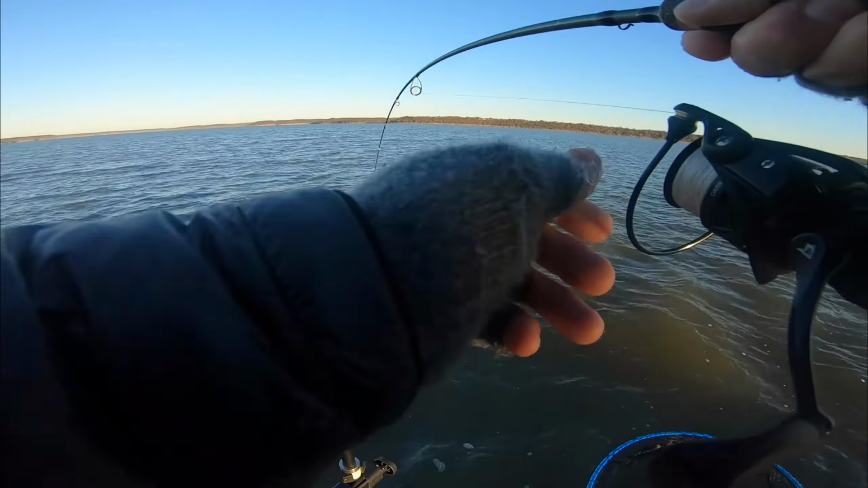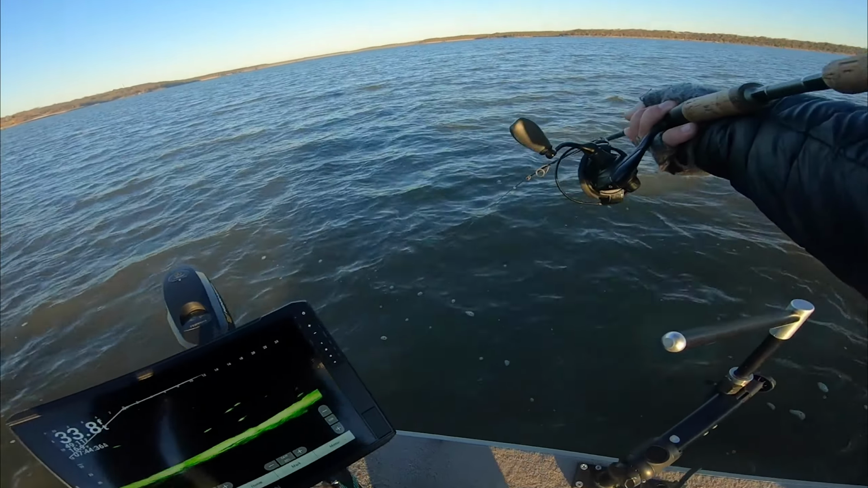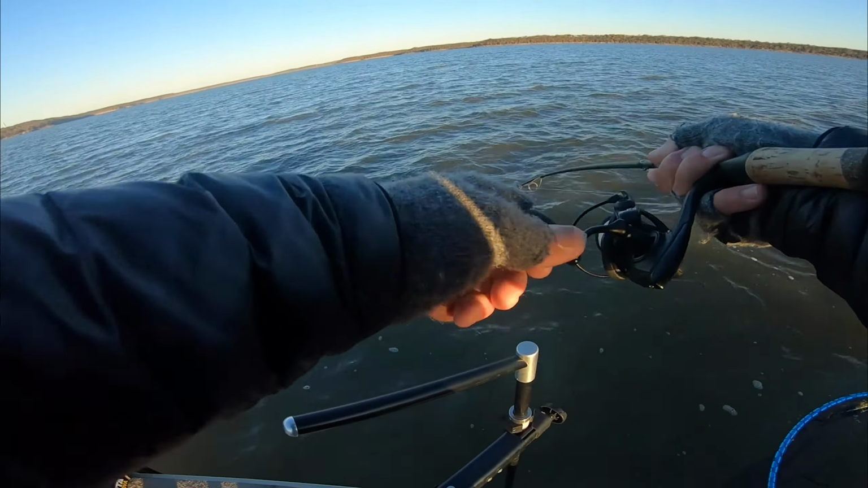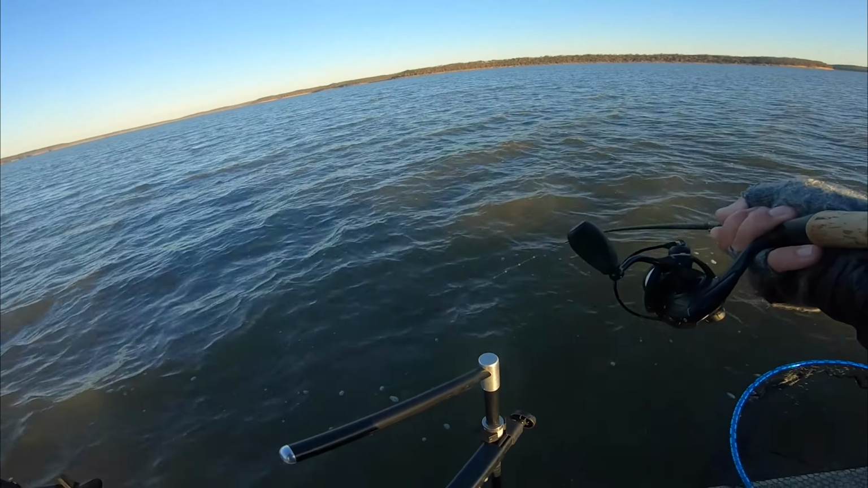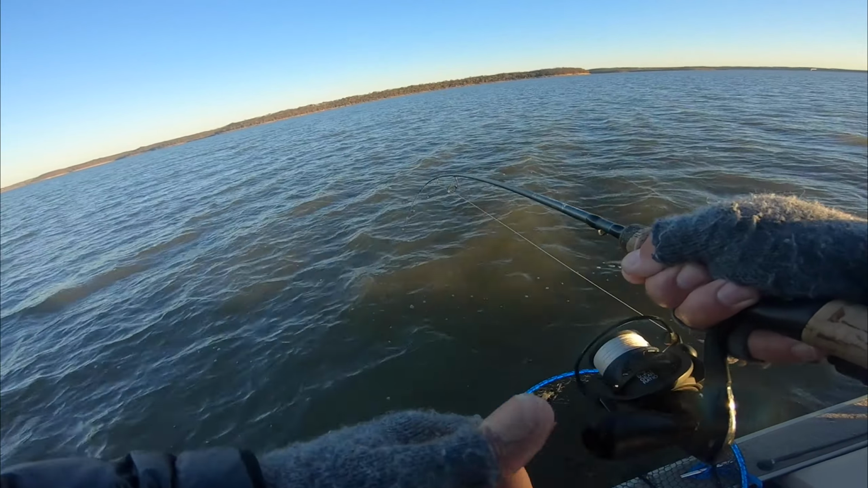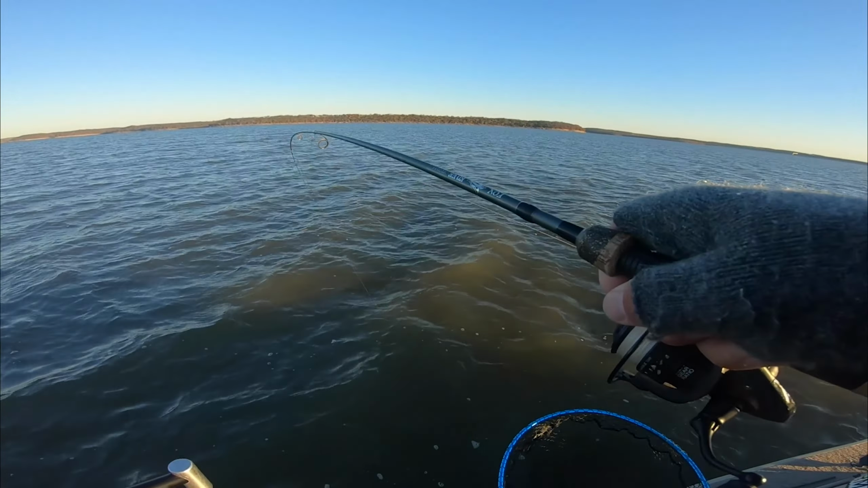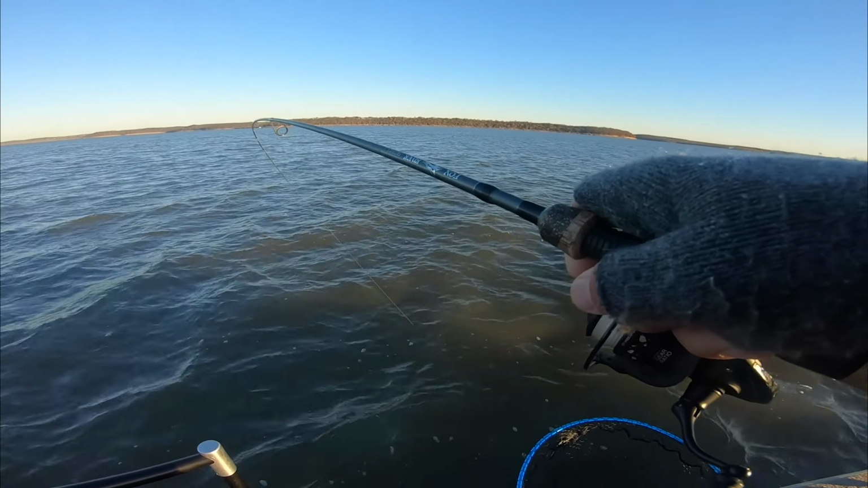Got him. Big fish. Wiper. Big fish. That was a big mark. Big mark. Had to move it so slow before he finally bit it. Maybe it's not a wiper. Maybe it's a big walleye again. Can't tell what he's fighting like. That was a big mark though.